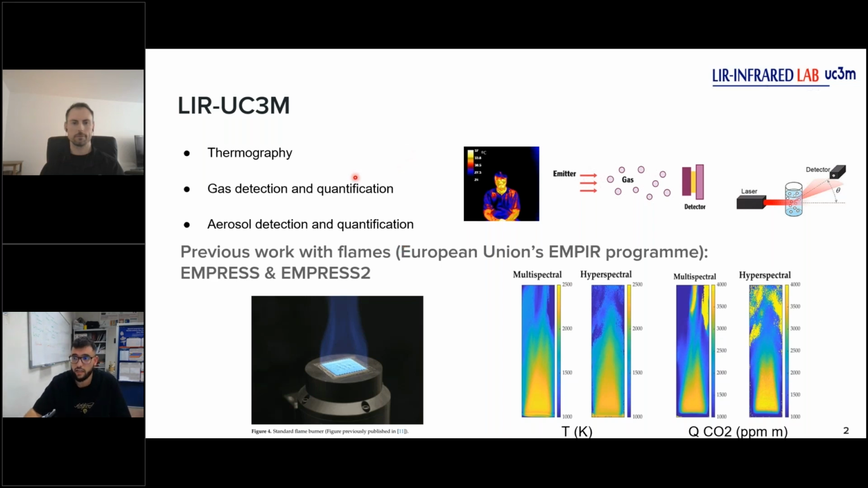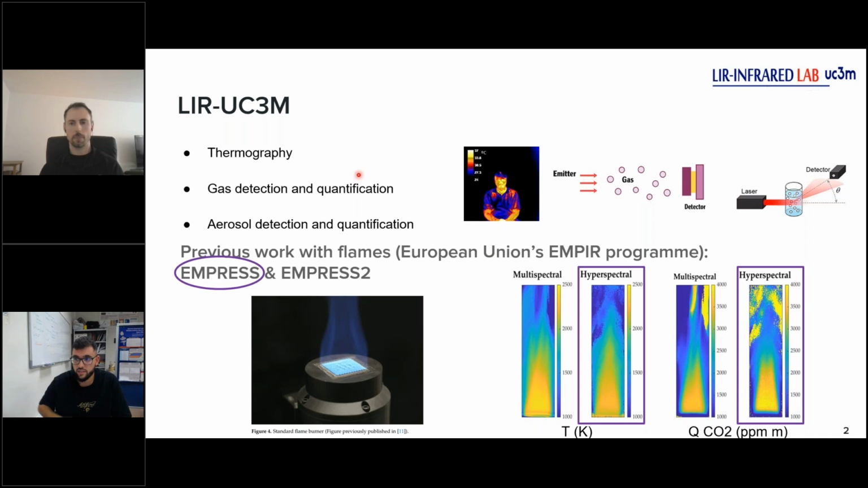These projects are called Empress and Empress 2. In both, we studied a standard flame to create temperature and concentration of carbon dioxide maps across the entire flame. In the first project, Empress, we achieved very good results using only a hyperspectral system. We can see here the maps that we obtained for the temperature and concentration.